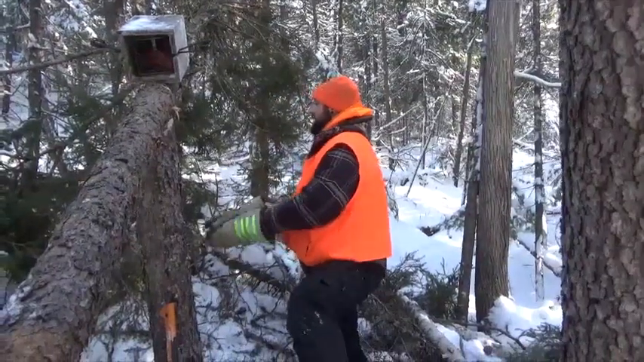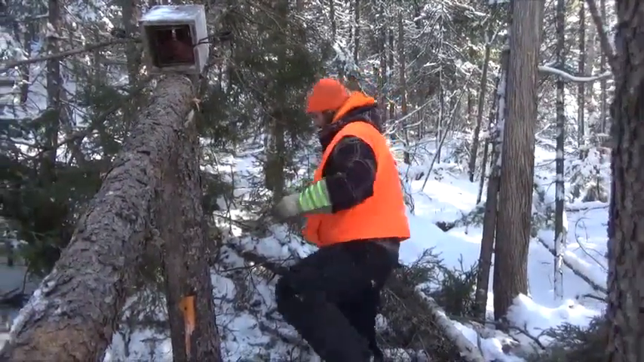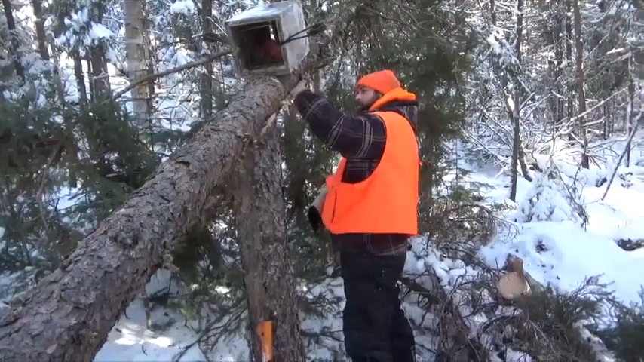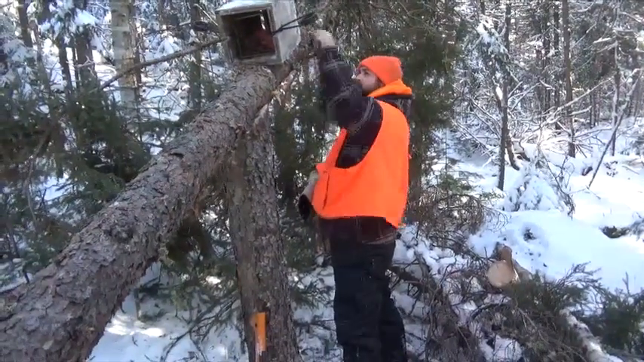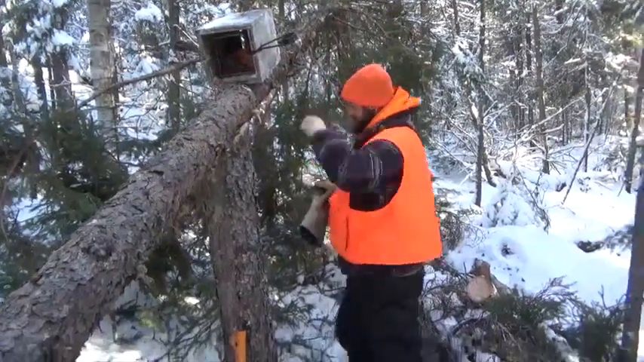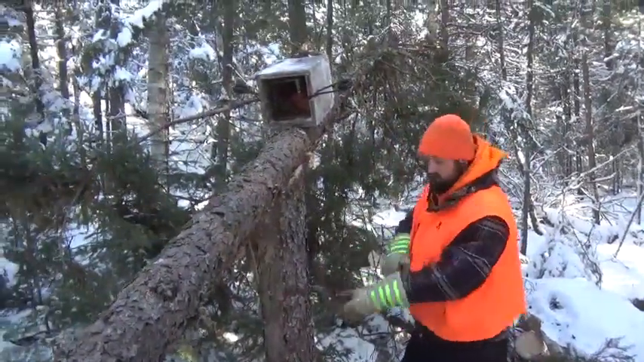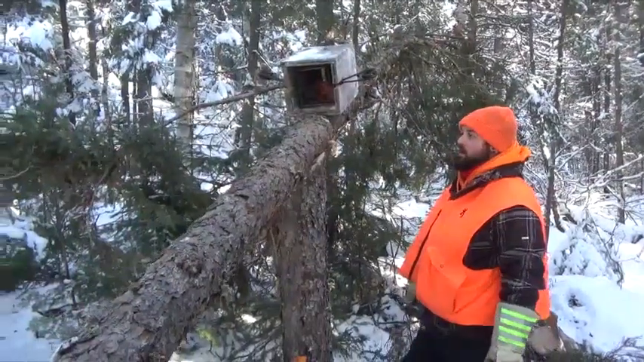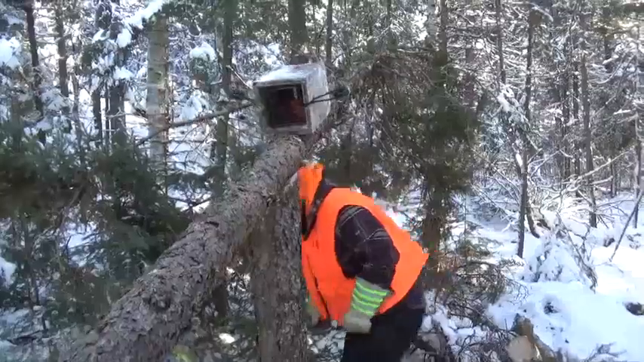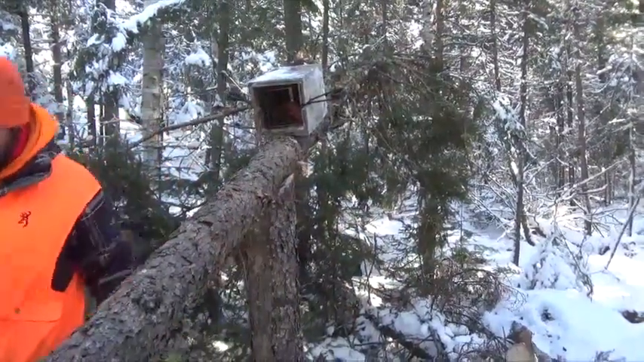Actually, the former trapper whose line I used to trap under, one winter, had seen tracks where the fisher didn't even bother with the set. He just kept on going. So my personal favorite is a running pole. And not only with the running pole set can you target mink, marten, fisher.